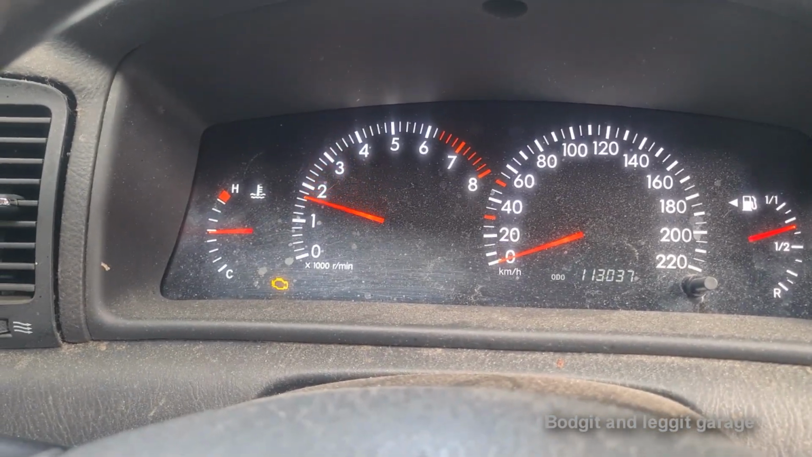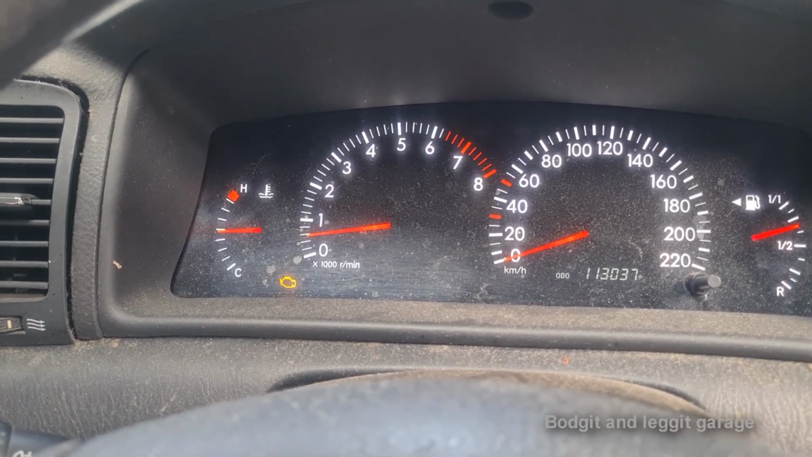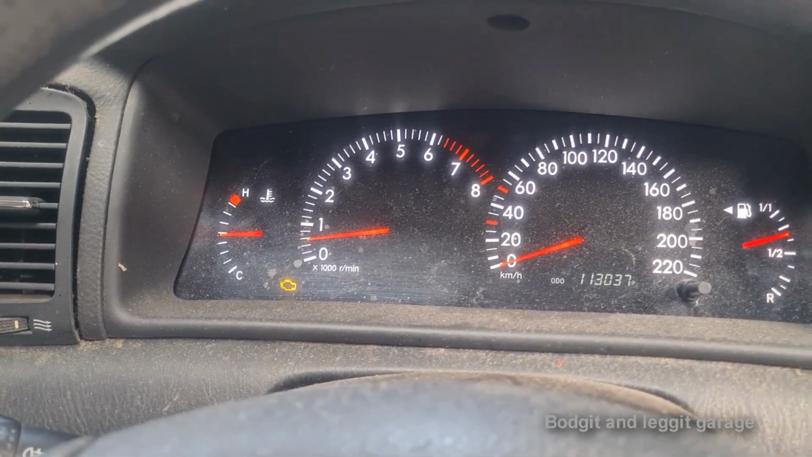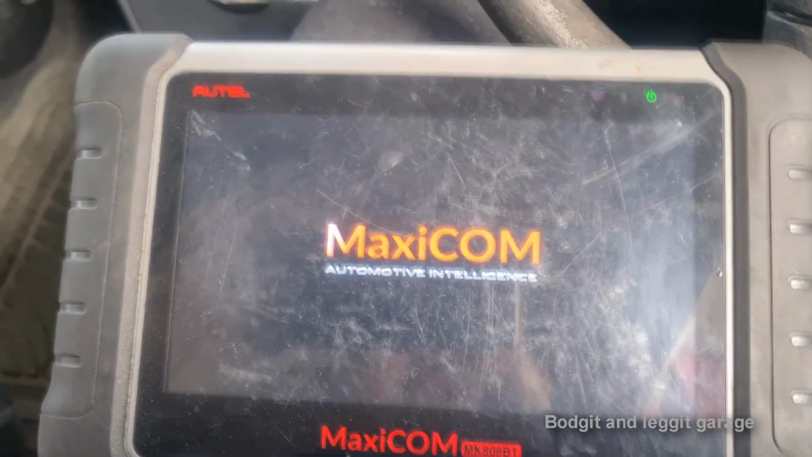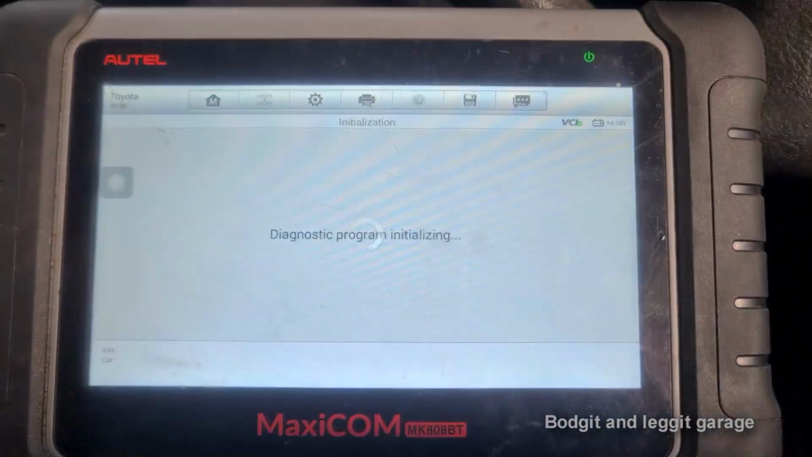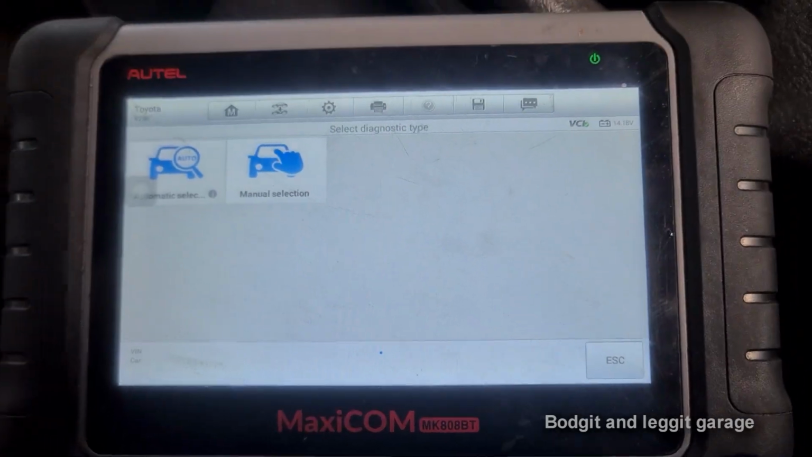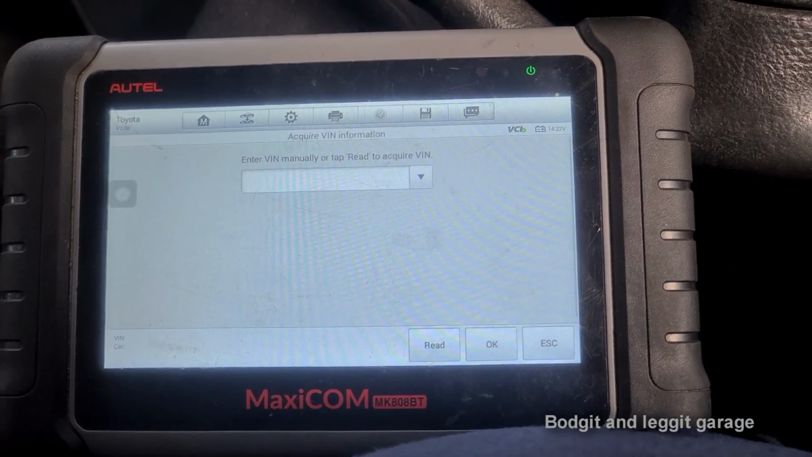It revs up lovely, so there's no issues there. And it's not missing, like I said, at the minute. So let's wait for this to turn on. I'm saying number 2. Let's see what the computer says. This might not auto detect because of the age of it, but we will see.